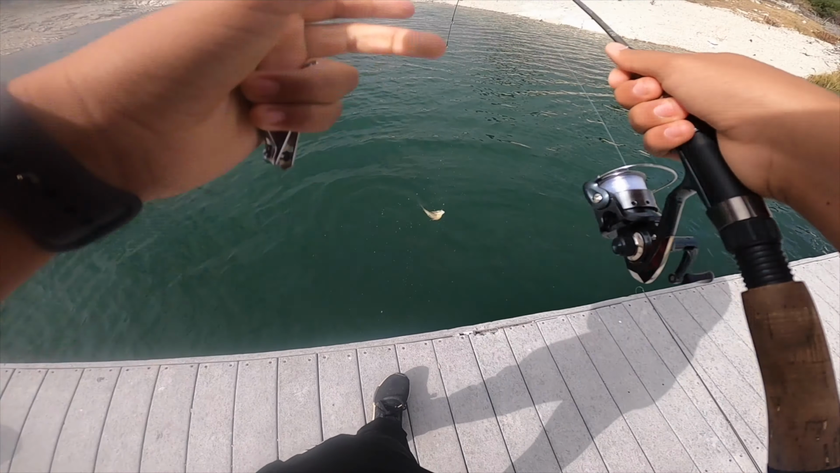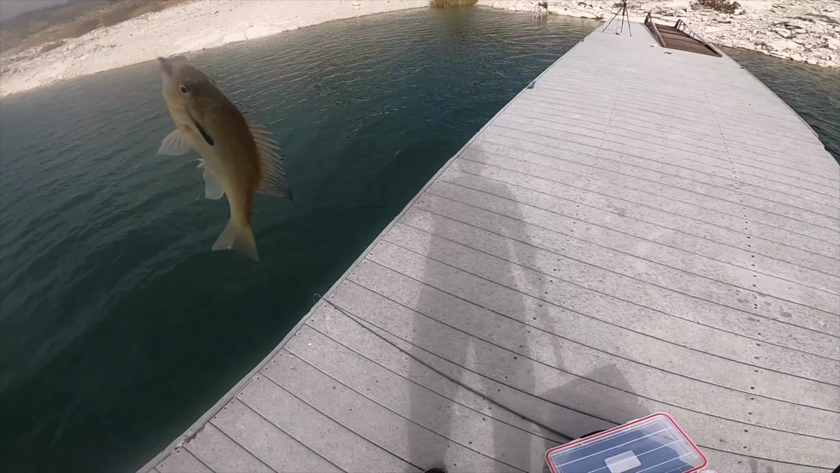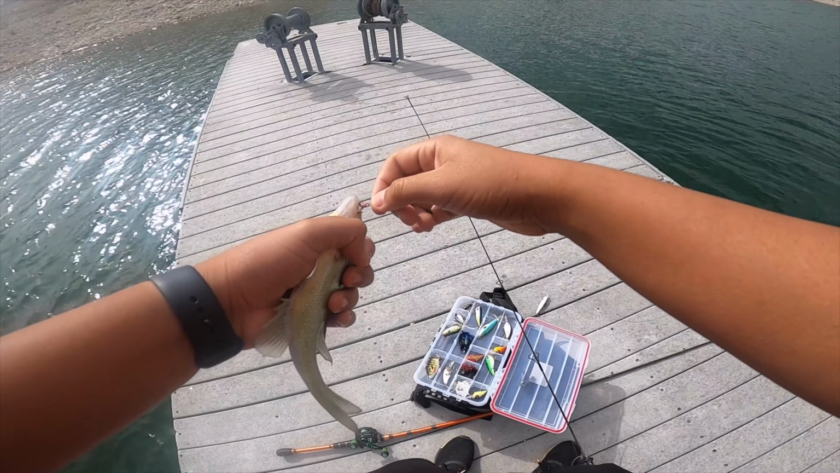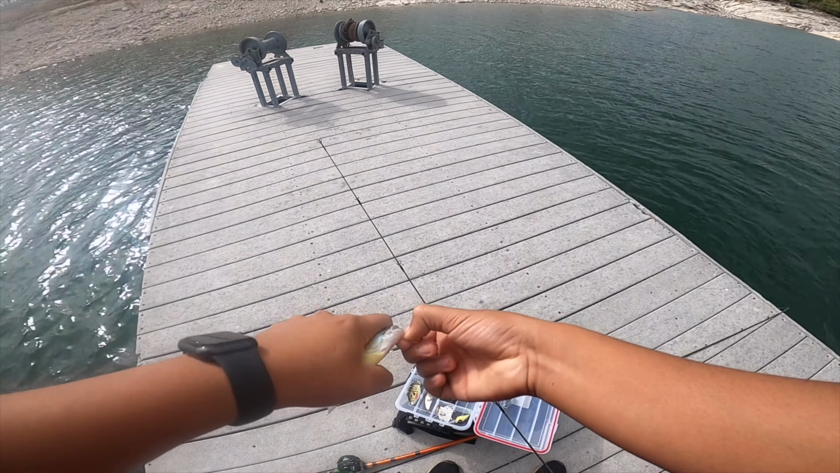Look here, buddy. I had literally just put my rod down because I was gonna leave it there, and out came this guy. Not a bad fish. I was tying up a bait for my bass rod to fish for some bass, and I was just gonna leave my rod on the side of the dock, and he started getting pulled, and out came this guy. Not bad.